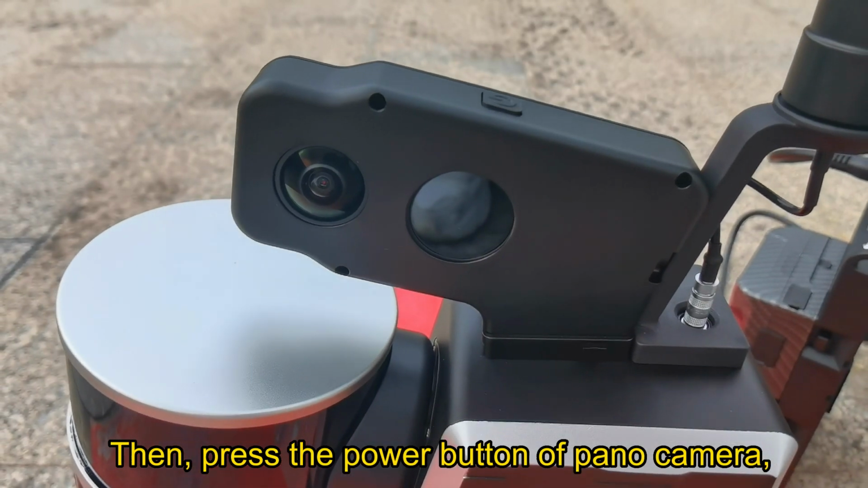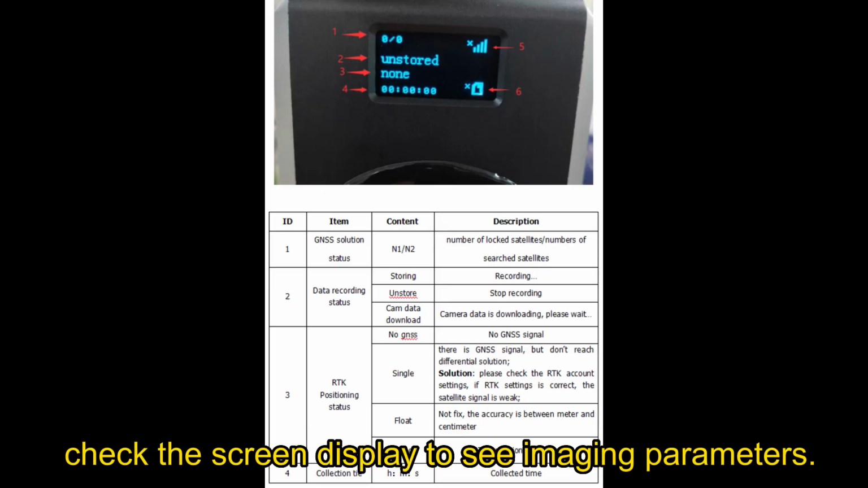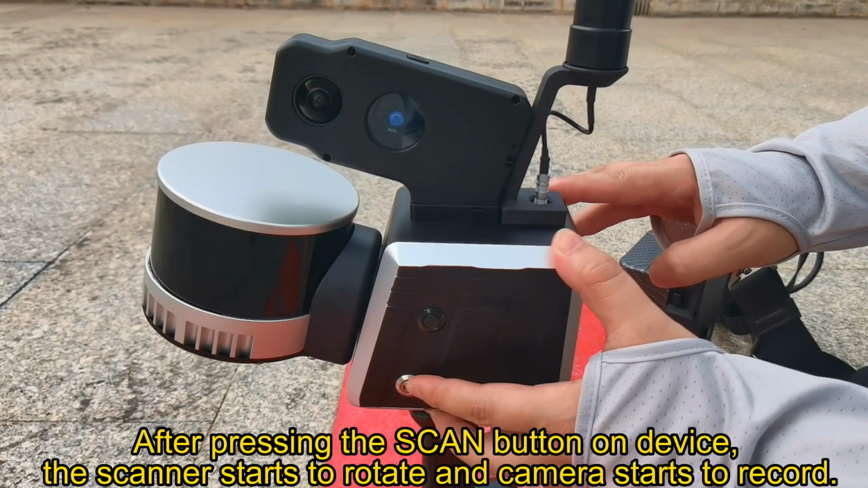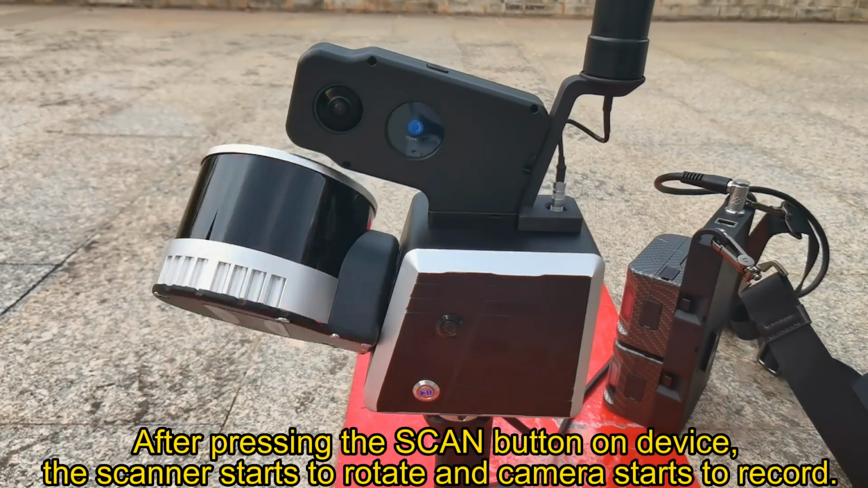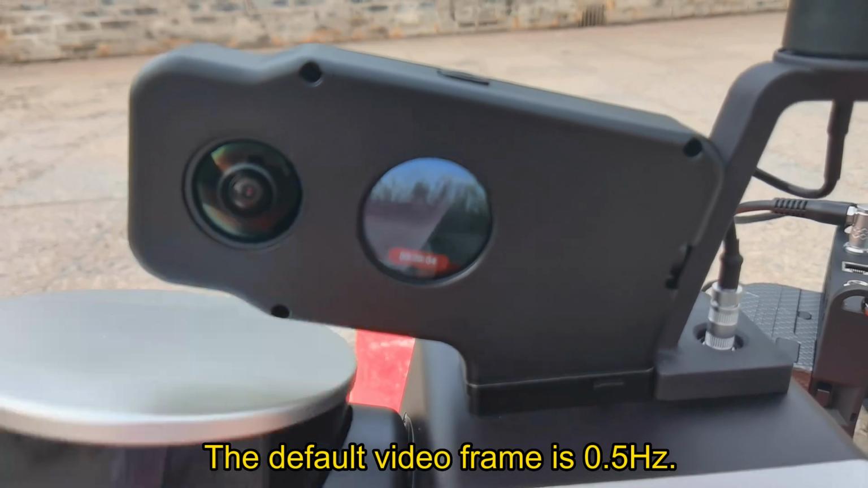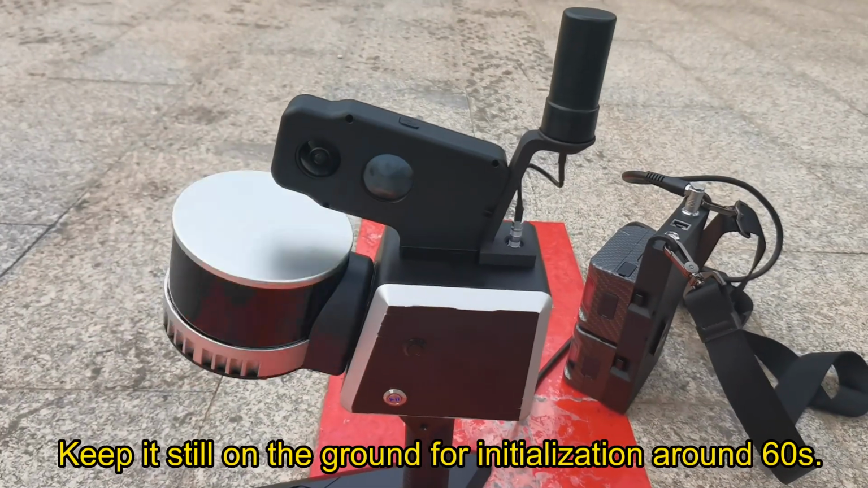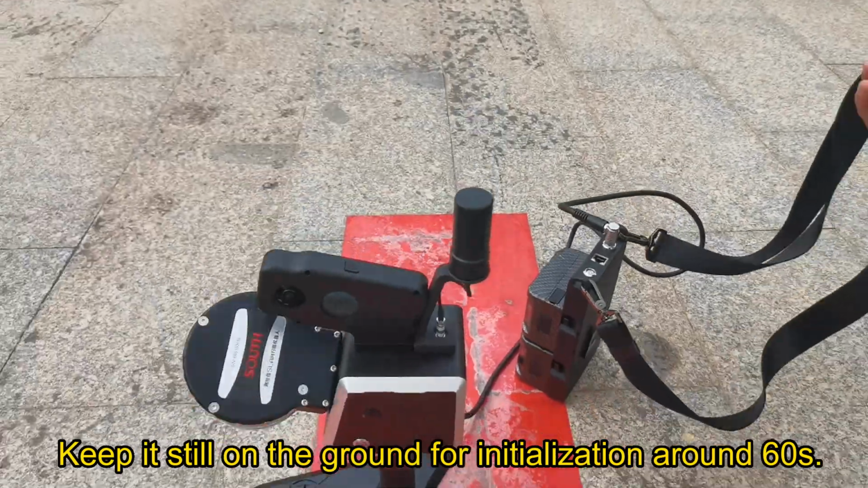Then, press the power button of the pano camera. Check the screen display to see imaging parameters. After pressing the scan button on the device, the scanner starts to rotate and the camera starts to record. The default video frame rate is 0.5 Hz. Keep it still on the ground for initialization for around 60 seconds.